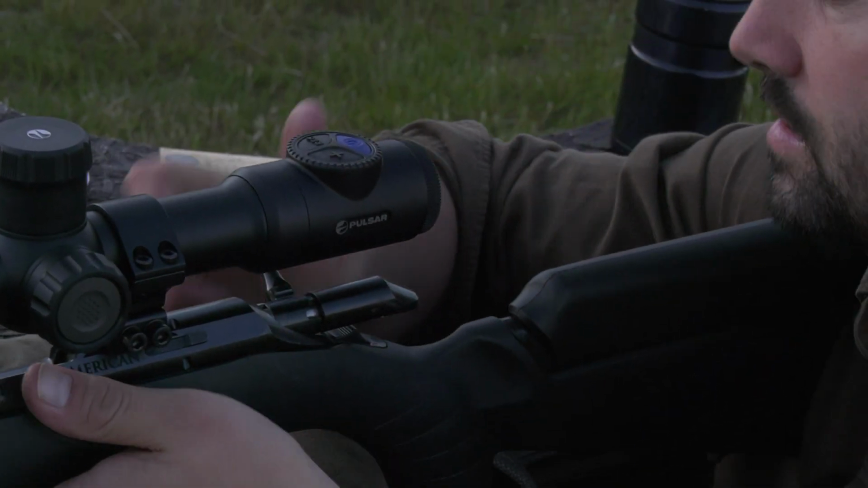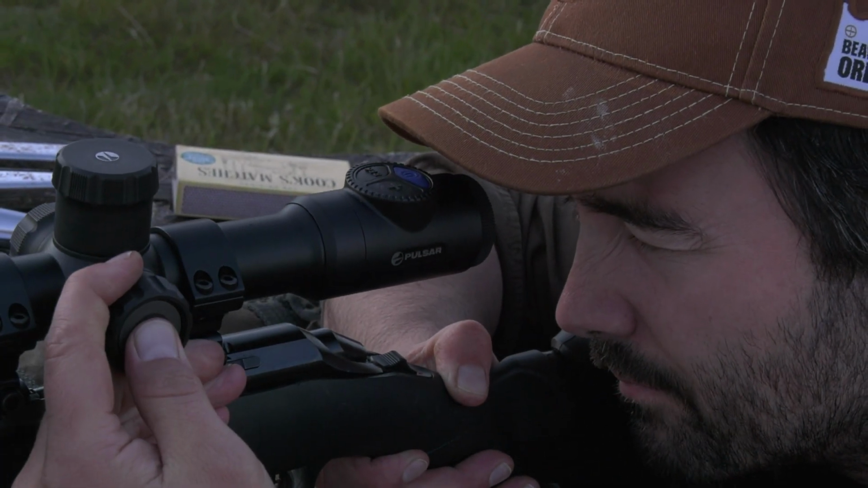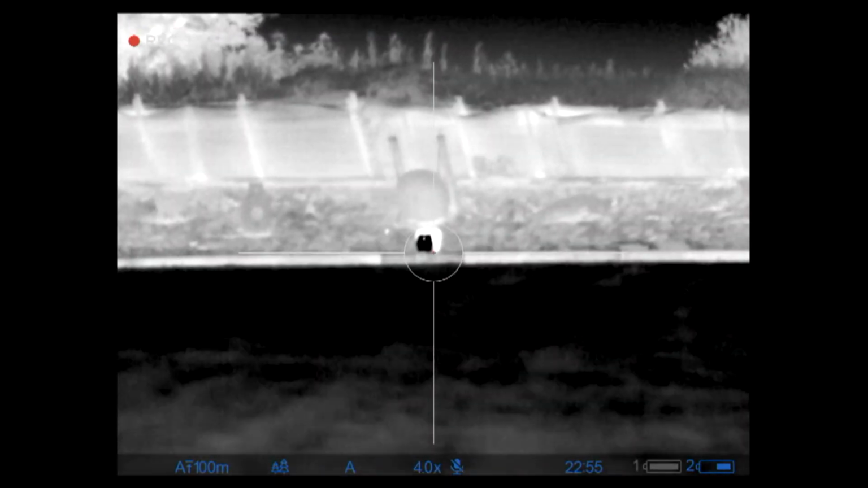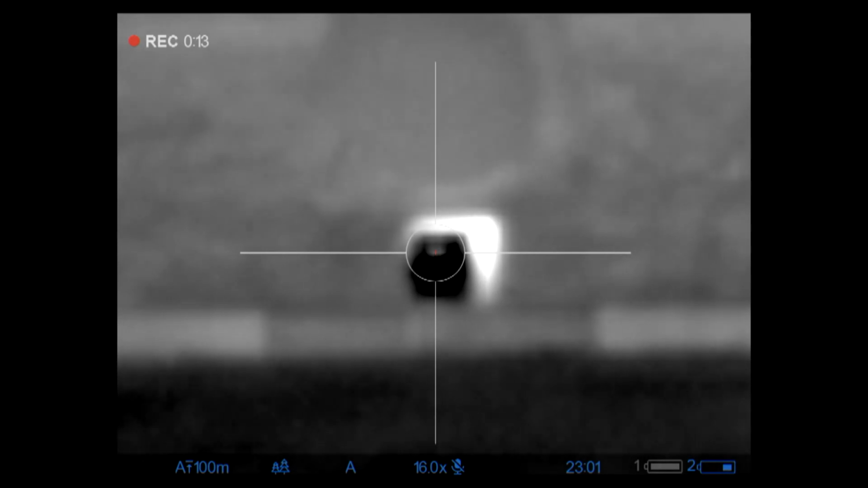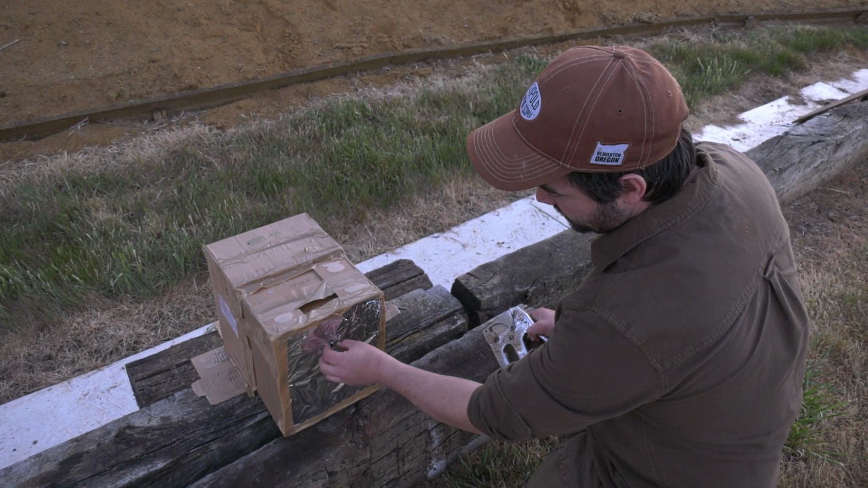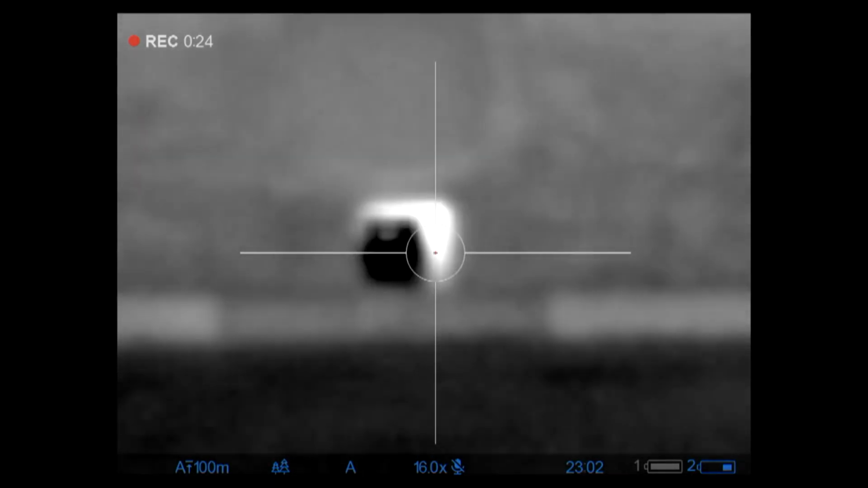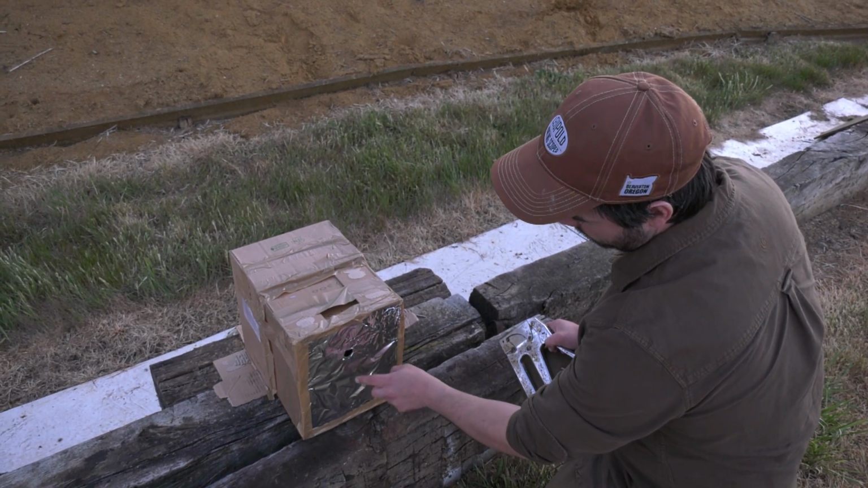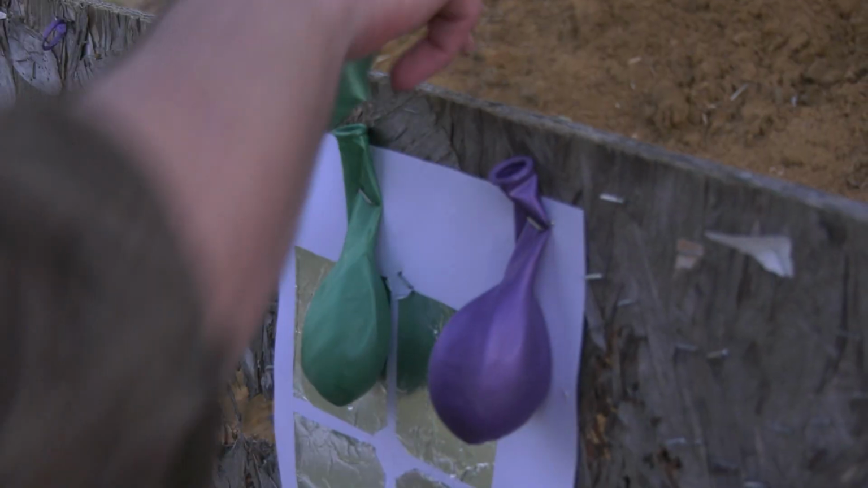We're just going to cycle the magazine in again and see if we can tighten that up a little bit. As it's glowing through and I'm zooming in, it's irradiating out slightly, so it's kind of all blurry around here. So that's not too bad at all. I think a couple of clicks down on that and then we're kind of bang on the money really. Then we'll do the balloons and then we'll head out on the rabbits.